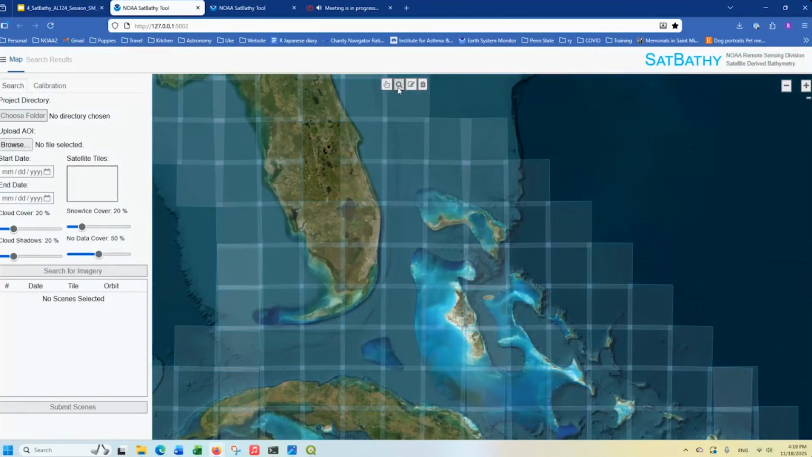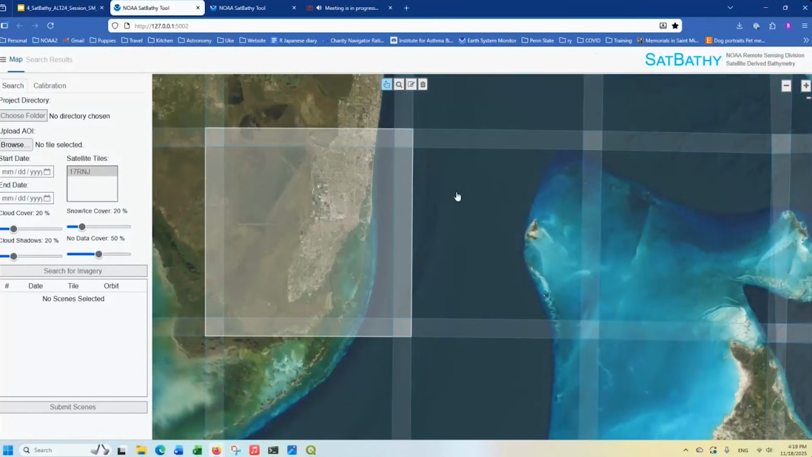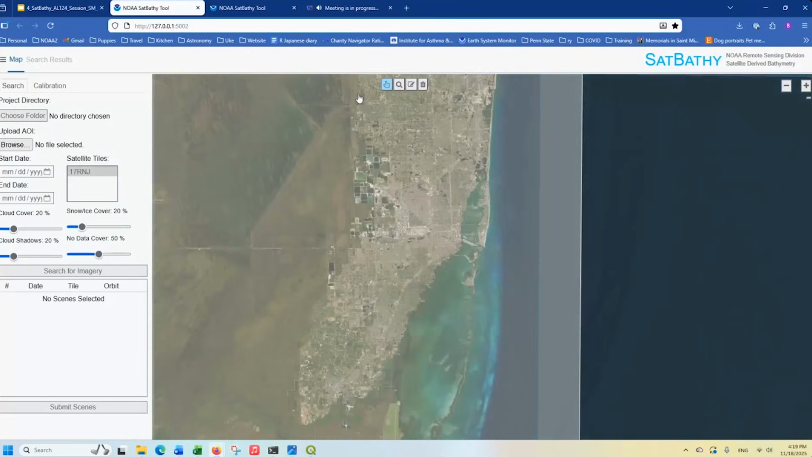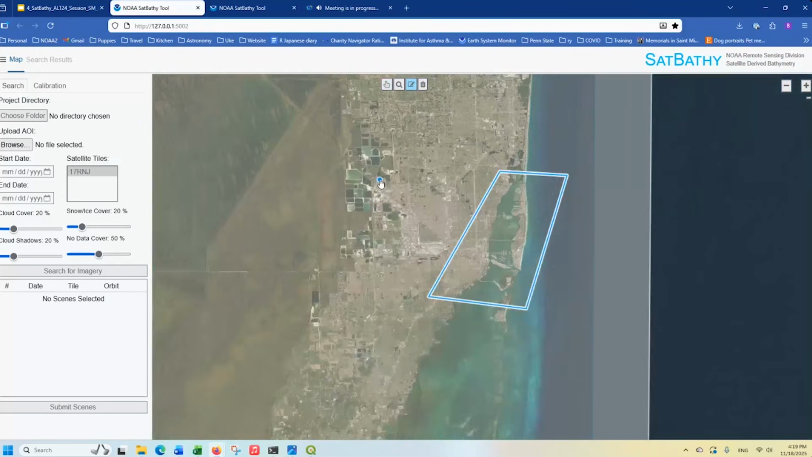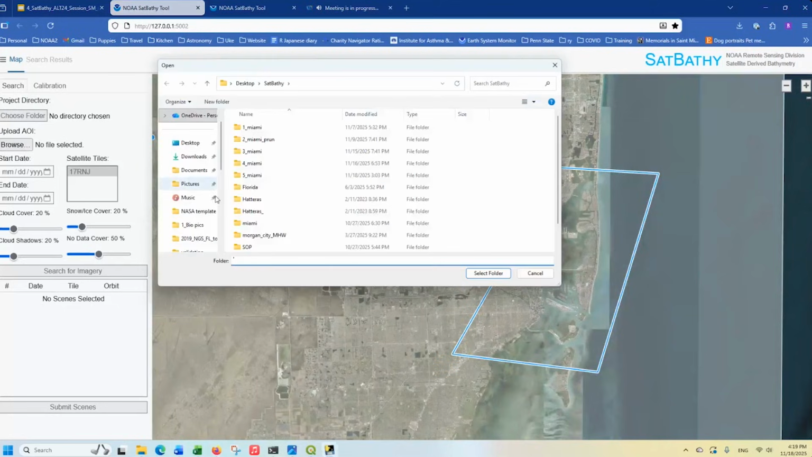Each of these squares is a Sentinel-2 tile, and I will select the tile I'm interested in, zoom in further, and draw the area of interest. You can also provide an AOI as a zip shapefile. And then I'm going to select the project directory.